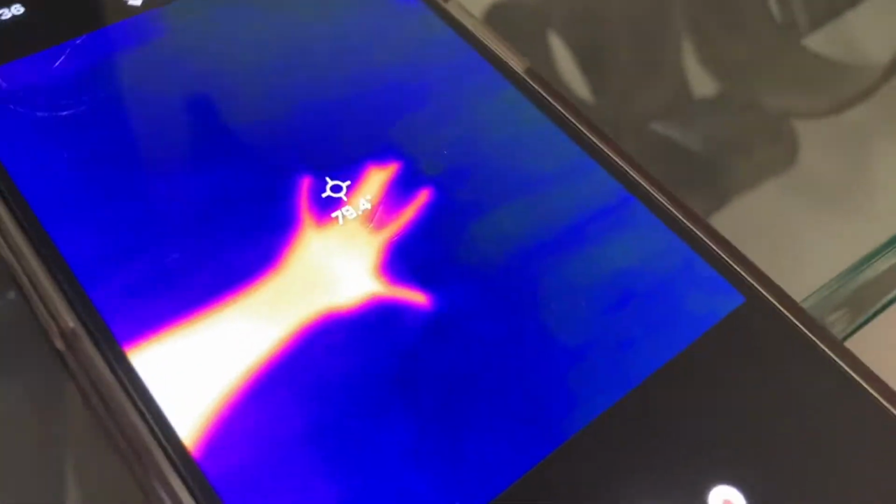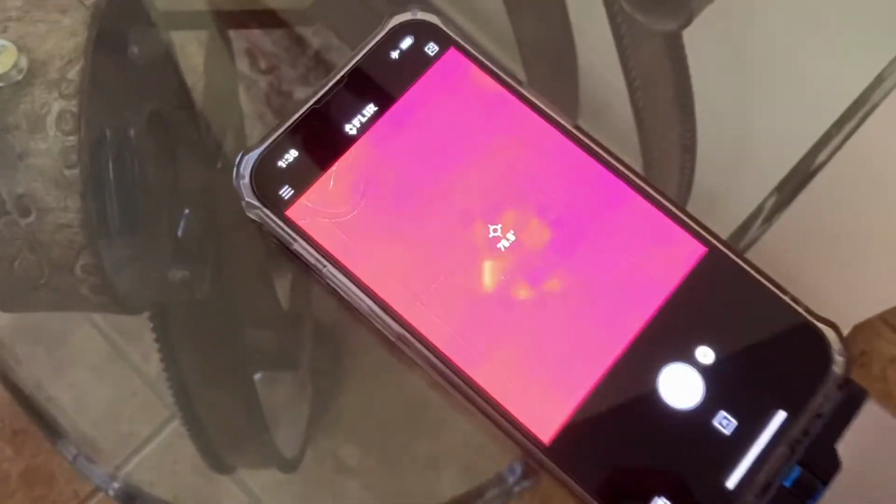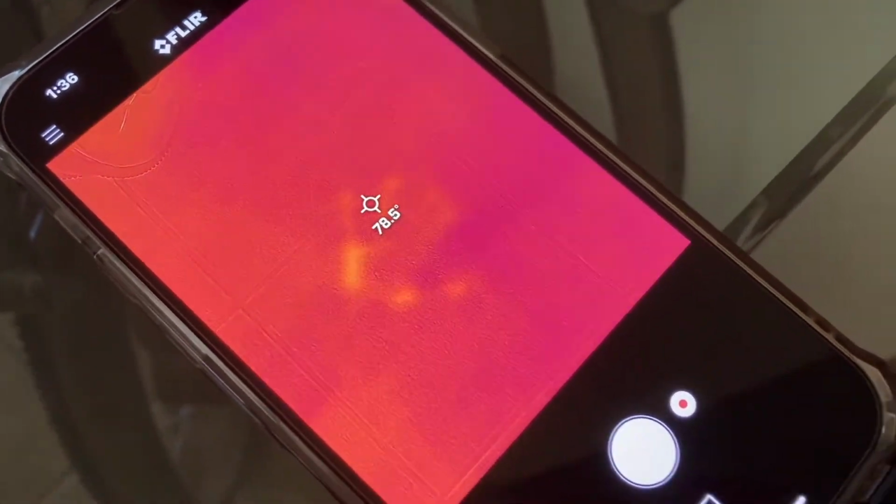I'm gonna touch the floor for a brief moment. And then I'm going to let go of it. And you can still see it's showing a heat signature. So it is really sensitive. I just touched that tile right over there and it's still showing a heat signature.